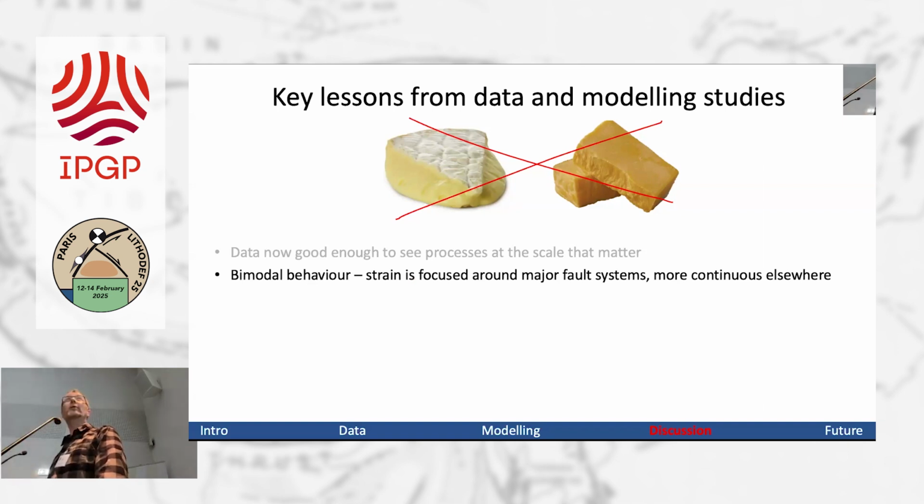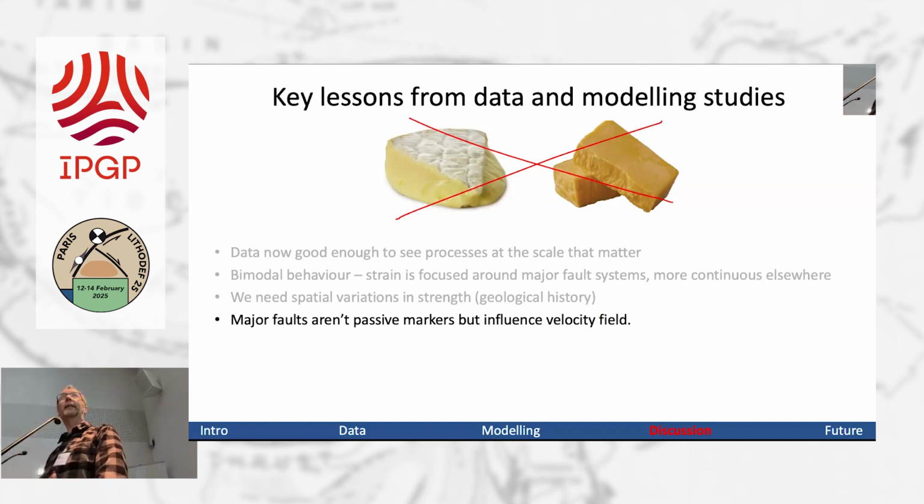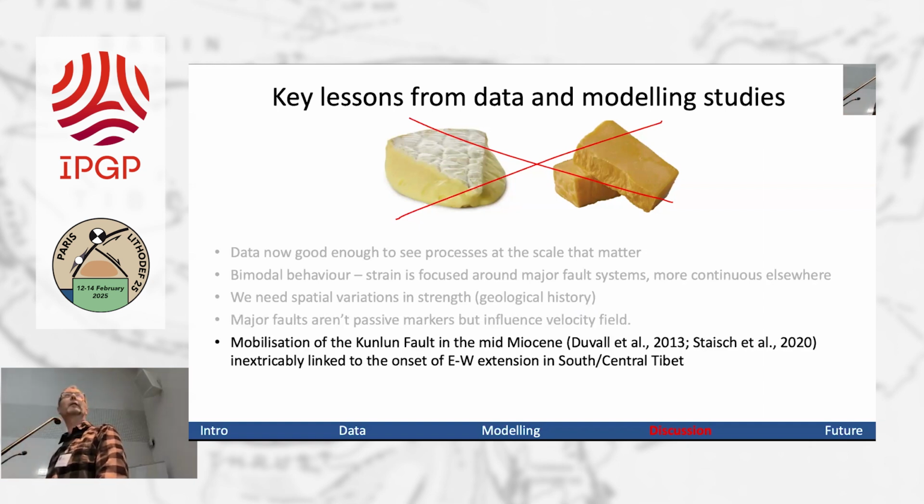Okay, we've got this bimodal behavior. So strain is focused around major fault systems, more continuous elsewhere. We need spatial variations in strength. Geological history matters. Major faults aren't passive markers, but influence the velocity field.